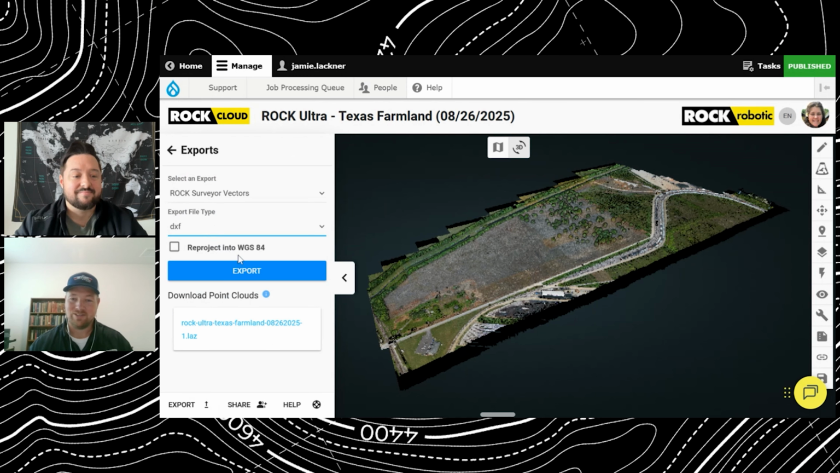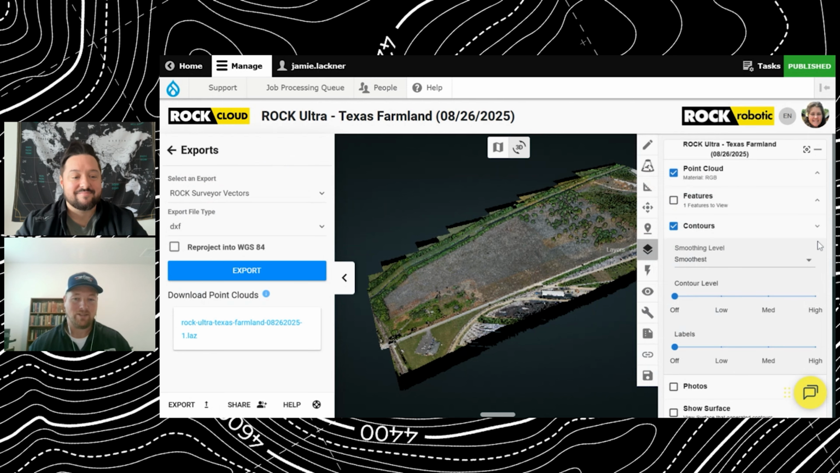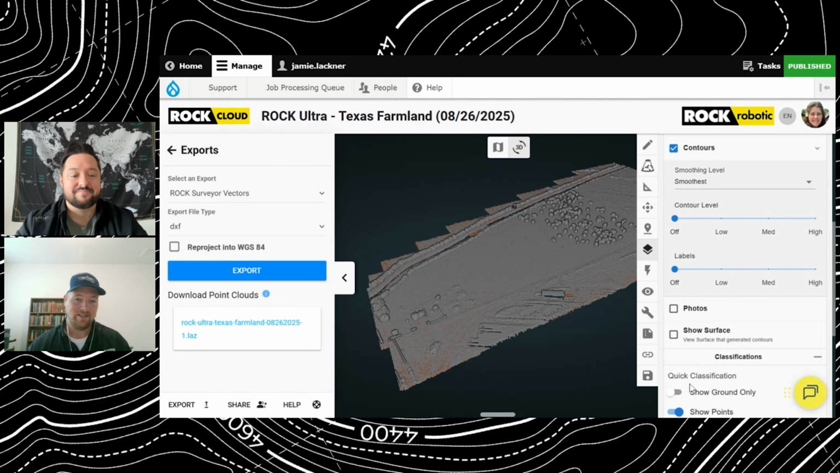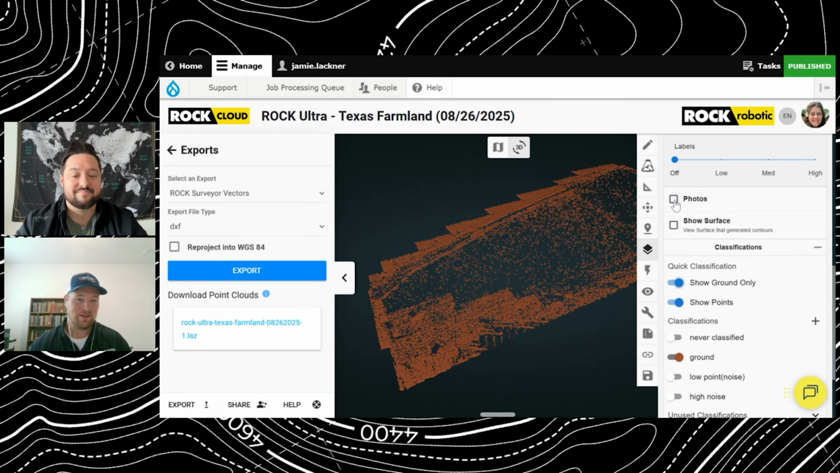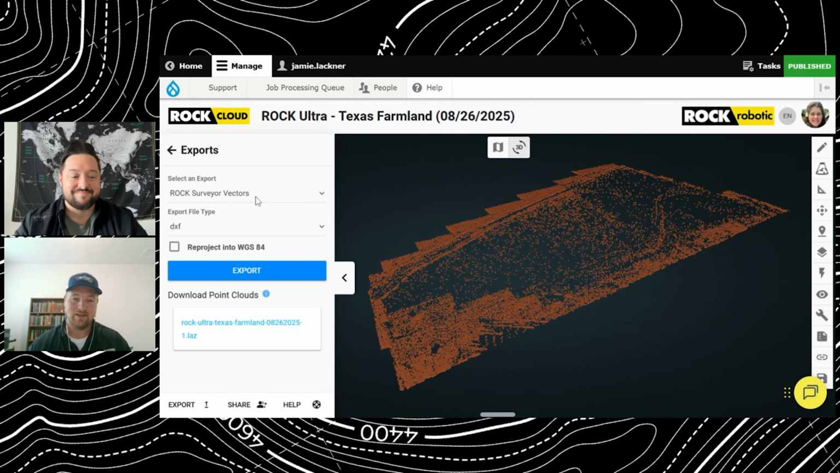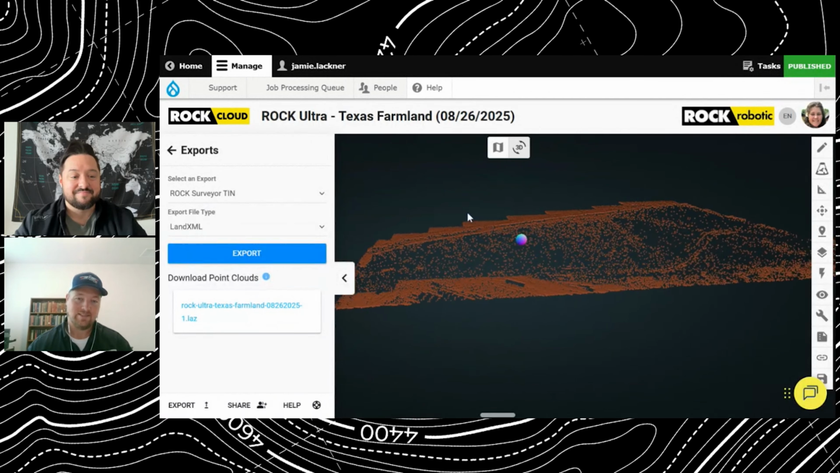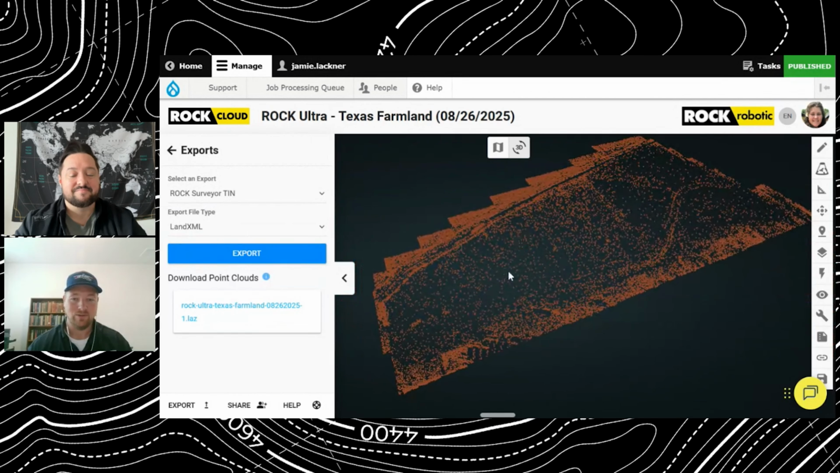So of course, I got a beautifully classified ground point cloud. And then I've got a surface model. If they want it in LandXML, I love giving that out. But yeah, the point cloud, the surface model, and the contours were tops.